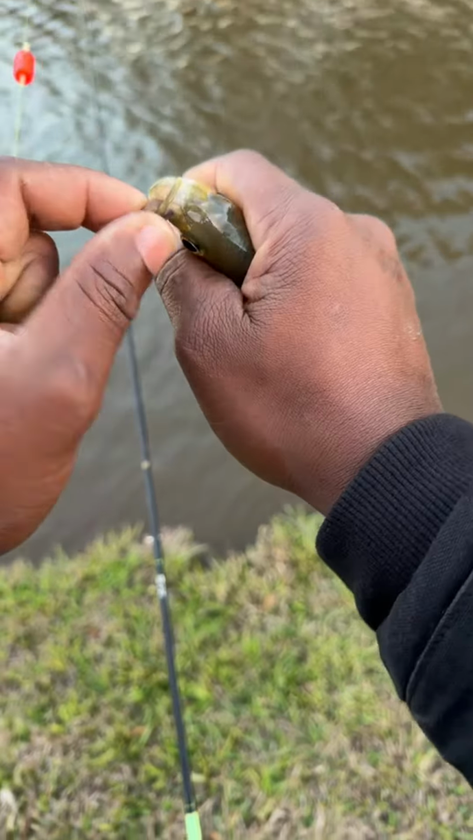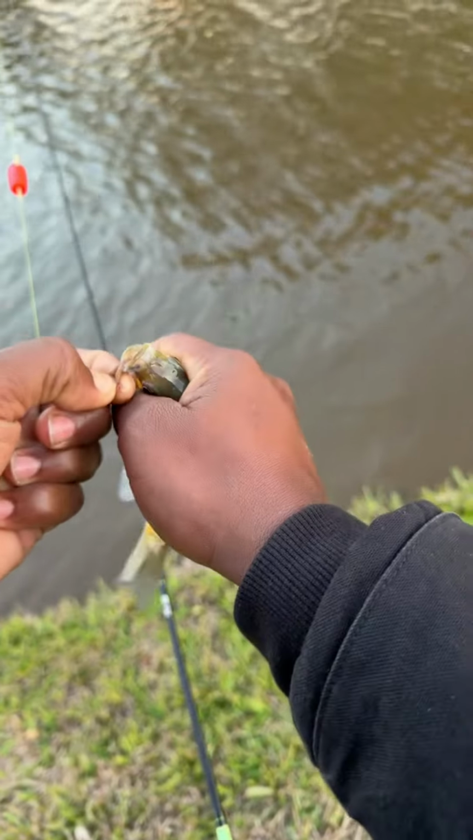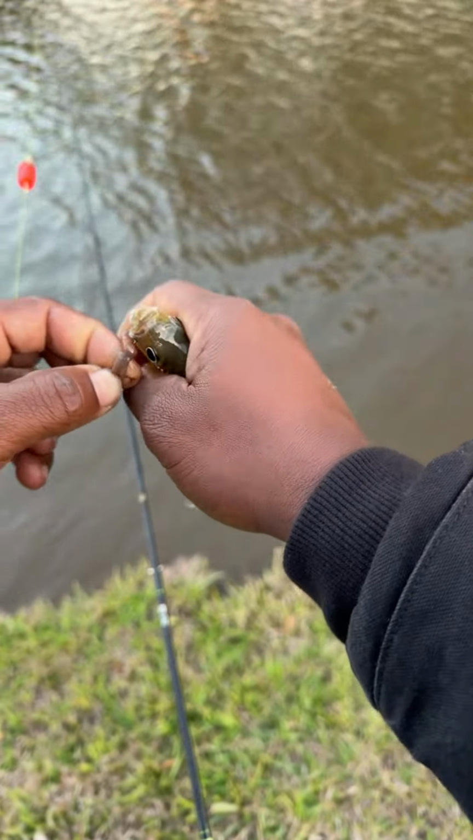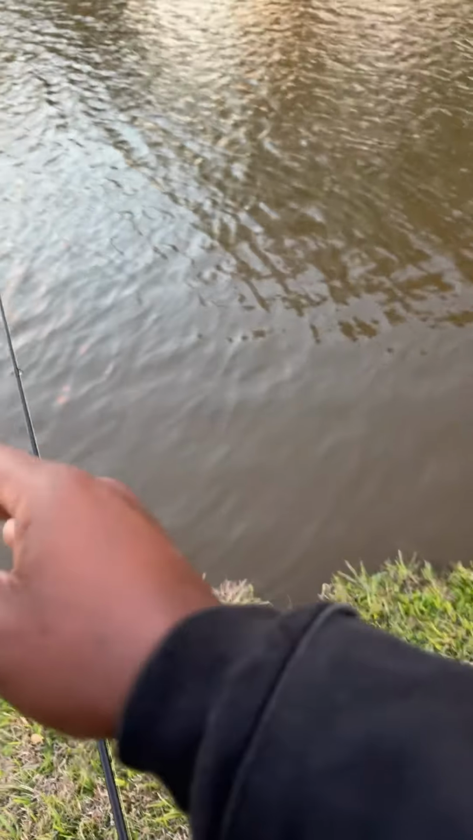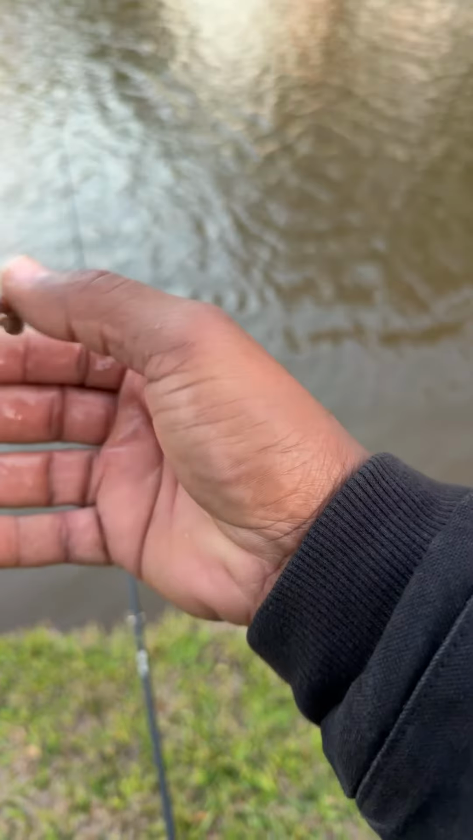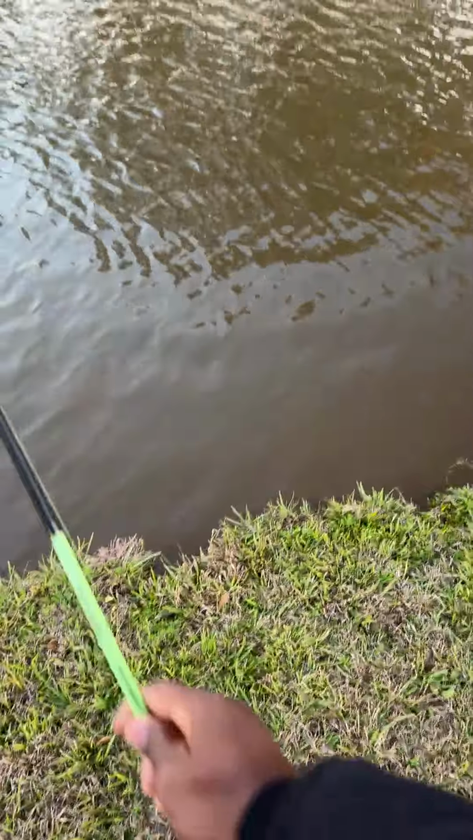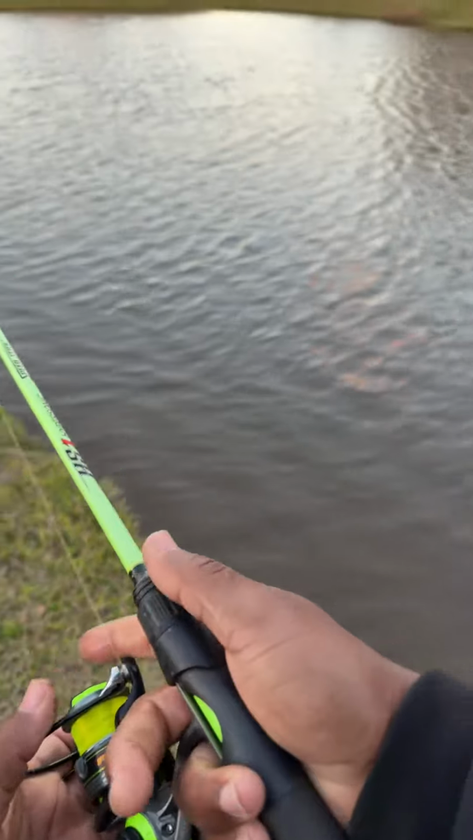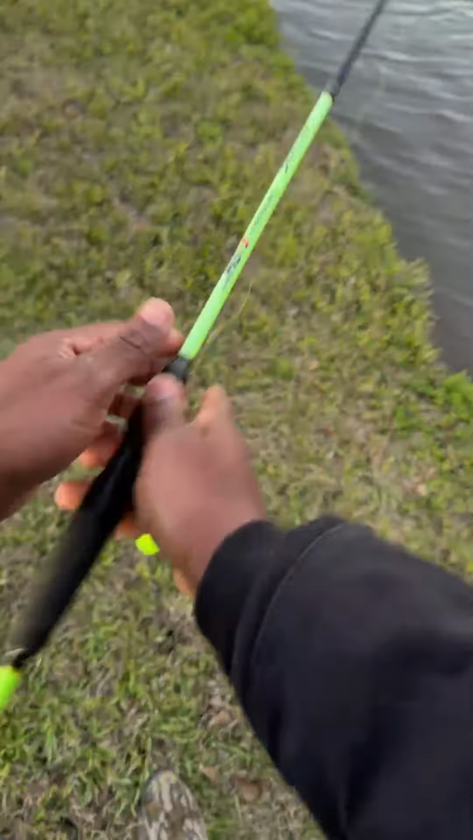Come on, buddy. Oh shoot, I didn't even show him to y'all. My bad. That was a little bluegill. All right, no skunk. I got something.